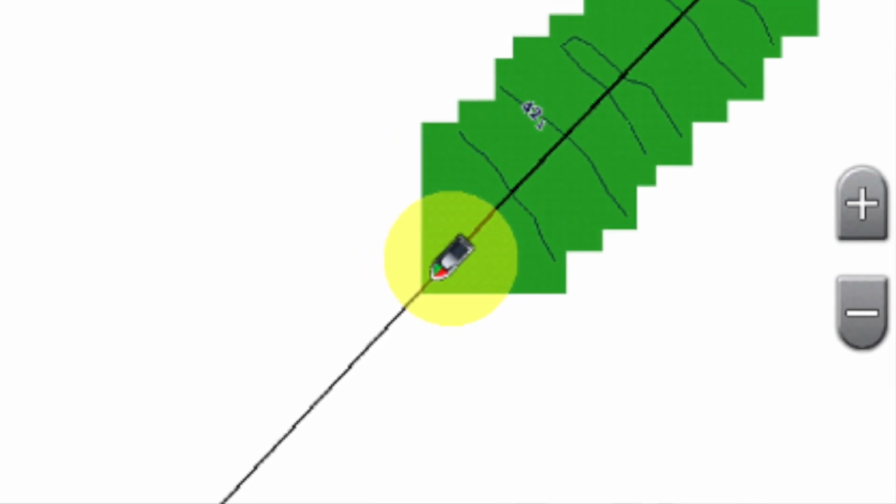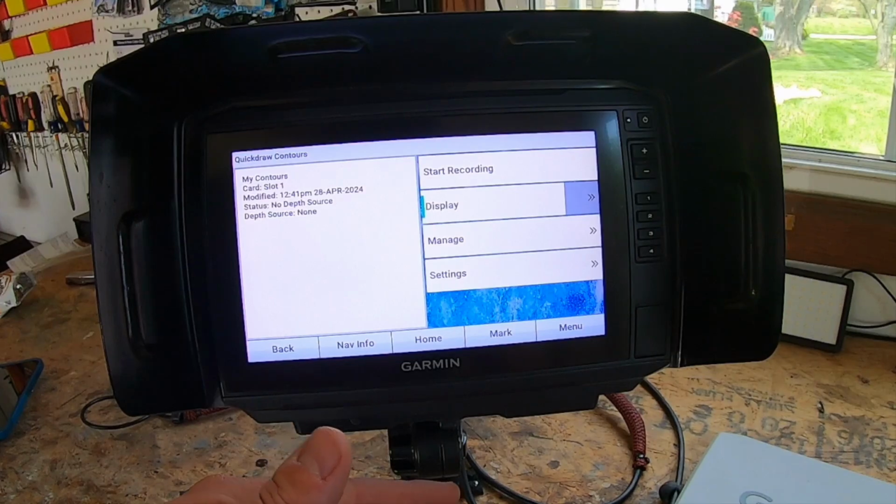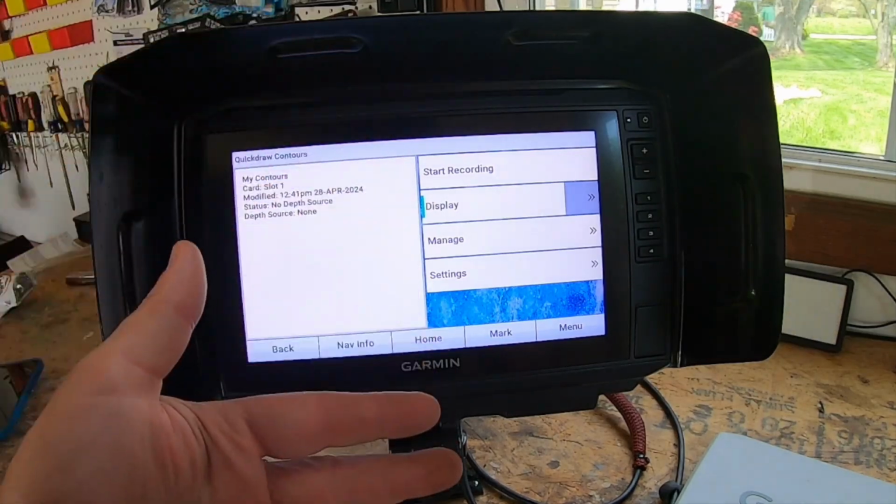This is going to indicate good depth, a GPS position, and a speed between 10 to 20 miles an hour, and a red circle. This is going to indicate poor depth, poor GPS position, and a speed above 20 miles an hour.